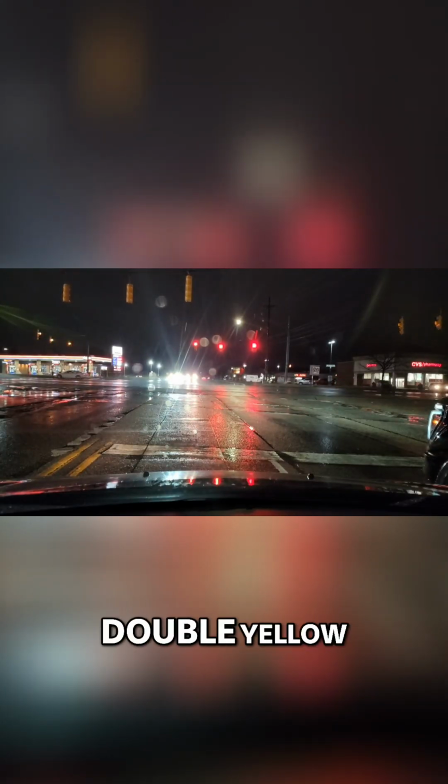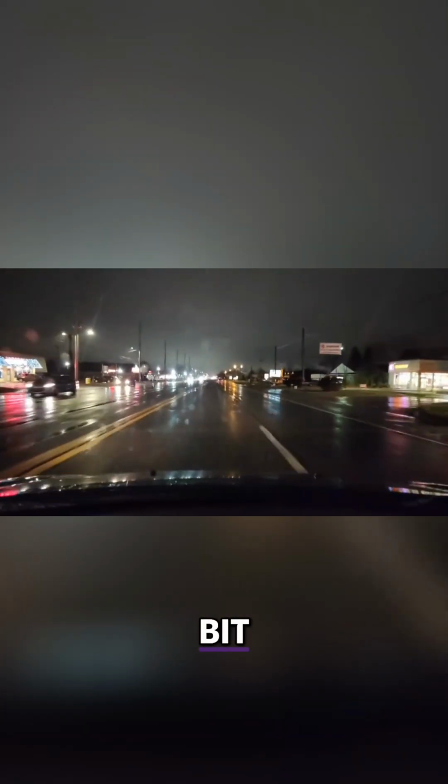I want to turn by the double yellow. The inside lane, the nearest lane for me is by the double yellow. So I can move forward. If traffic clears, then I can turn. I'm waiting for these cars to go by. It's clear. Then I turn by the double yellow. I overshot it a little bit, but I'm okay.